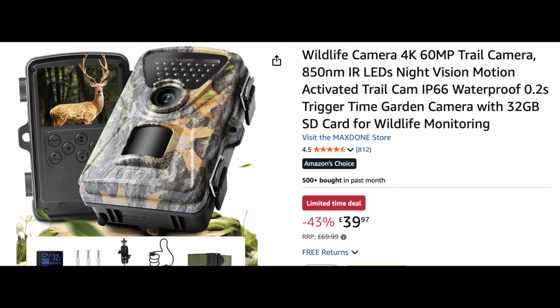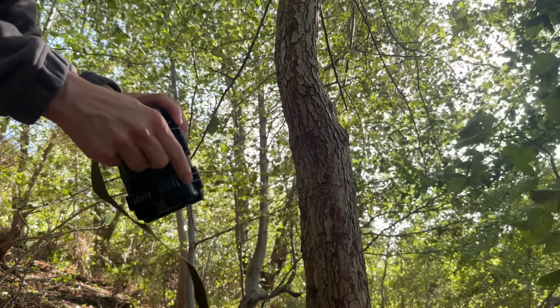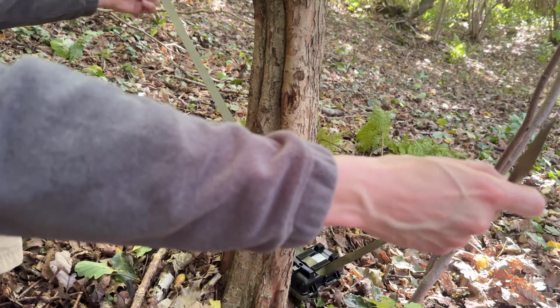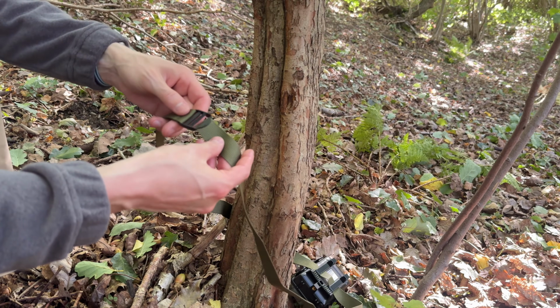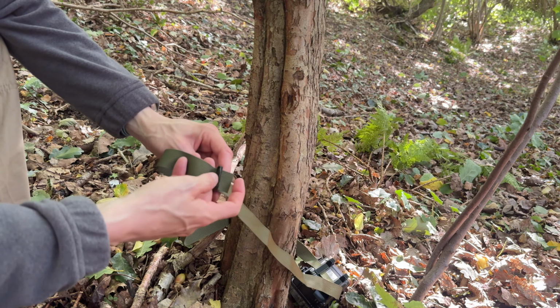So this is the listing that I got it from on Amazon. There's loads of very similar devices like this, I'm sure you're aware. I want to say that I bought this with my own money. At the time it was on sale, which these things often seem to be, for just under £40 at the time. And so I've bought it with my own money.